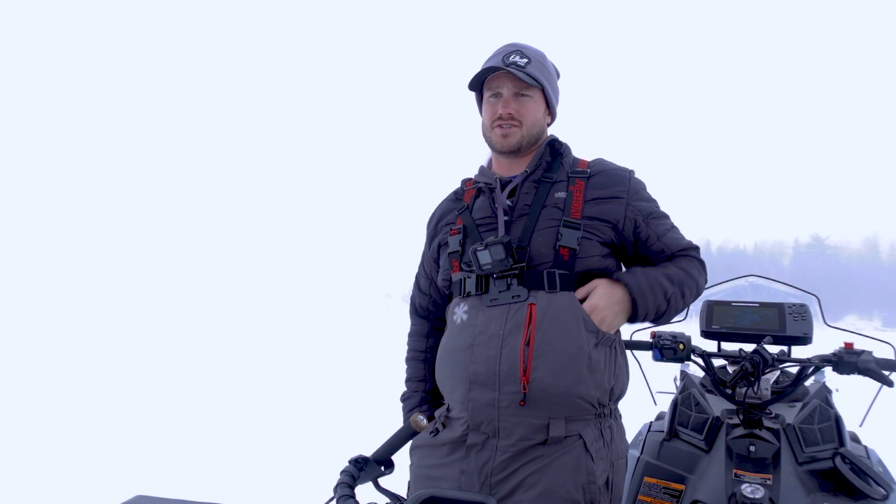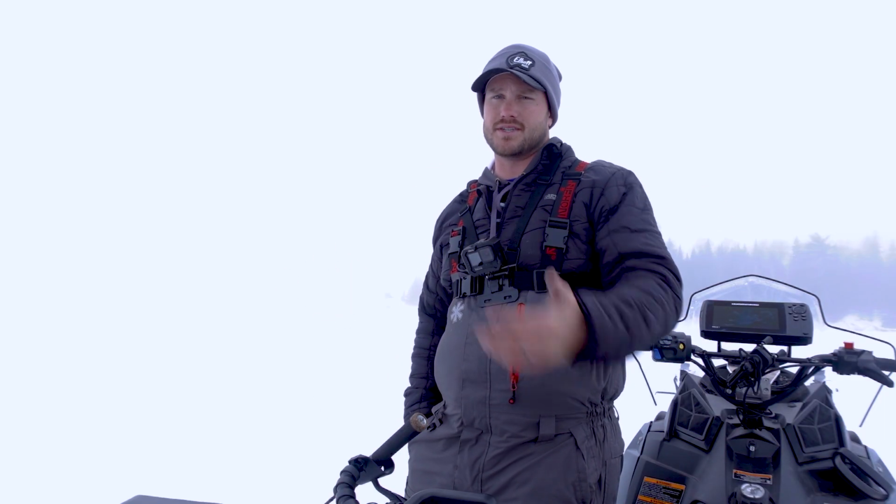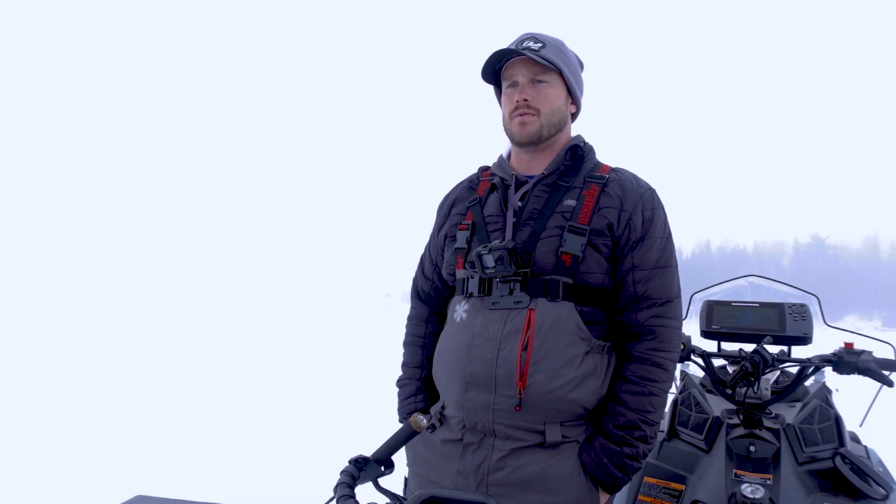And again, in that 15 to 40 foot range is what we're looking for. That seems to be our best bet for some of the bigger fish. When you're doing that, you might not get into as many numbers, but your chances of catching those upper 20s, 30 plus inch fish is going to be a lot higher from what we've found.